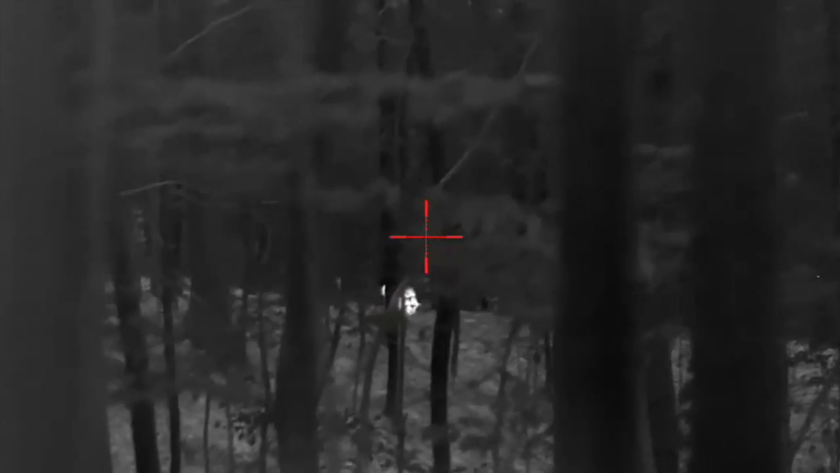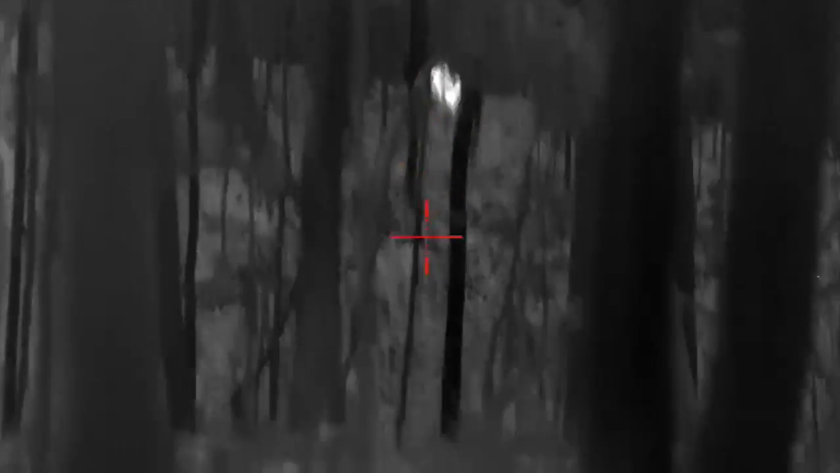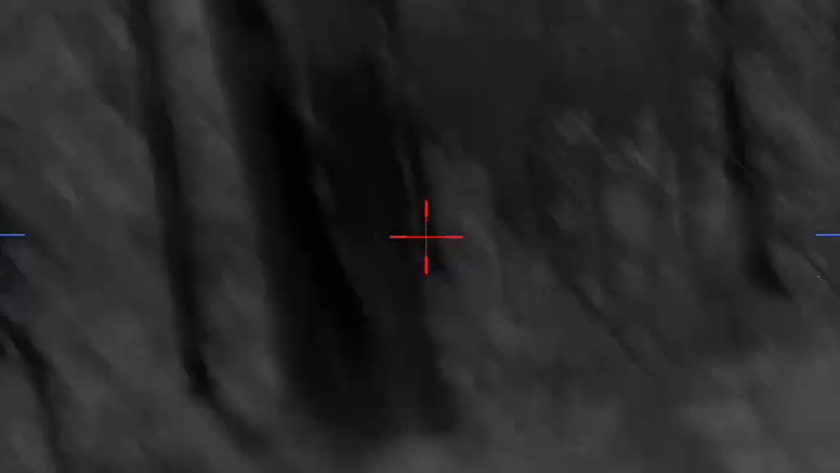So I started heading that way, and I turned on the camera on my thermal scope after I got a little bit closer. Now, as you can see, that turned out to be another hog. I later determined I had spotted it about 200 yards away, and I carefully closed the distance. I left the camera on for that whole stalk, but I'll just play the boring parts where I'm moving on fast forward, since you really can't see anything. Now, as you see here, there were trees and limbs everywhere, so it took me a little while to get to where I had a clear shot on this hog.